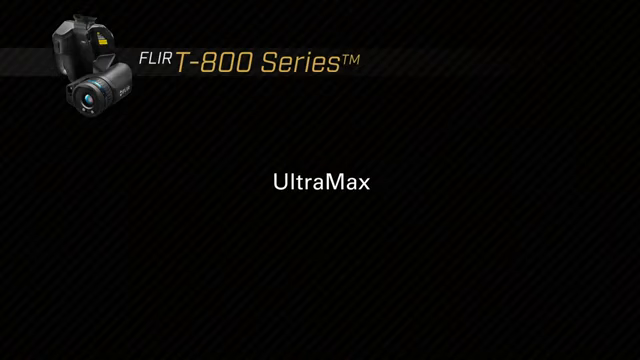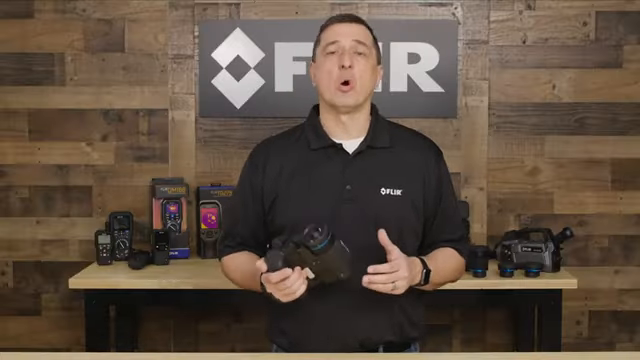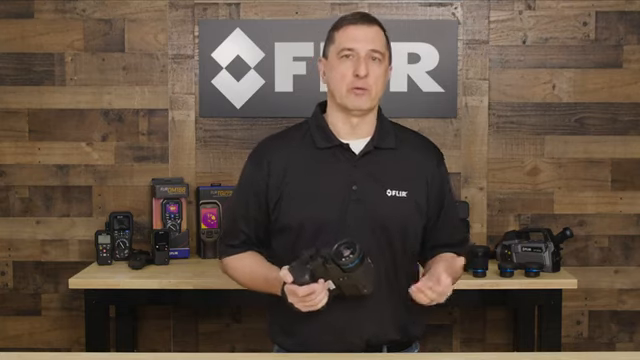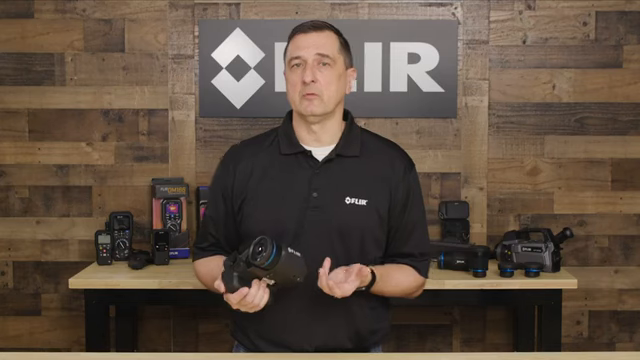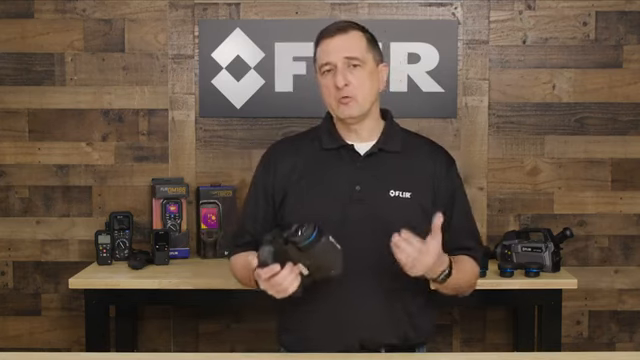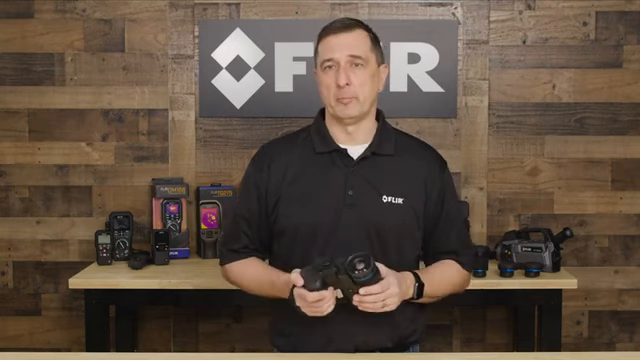So now let's talk about another great feature in our T-Series line of cameras, a feature called Ultramax. We just talked about resolution, so now you need more pixels on that target. Ultramax gives you the ability to set the feature in the camera, and then when you store an image in Ultramax, it essentially will quadruple the number of pixels.